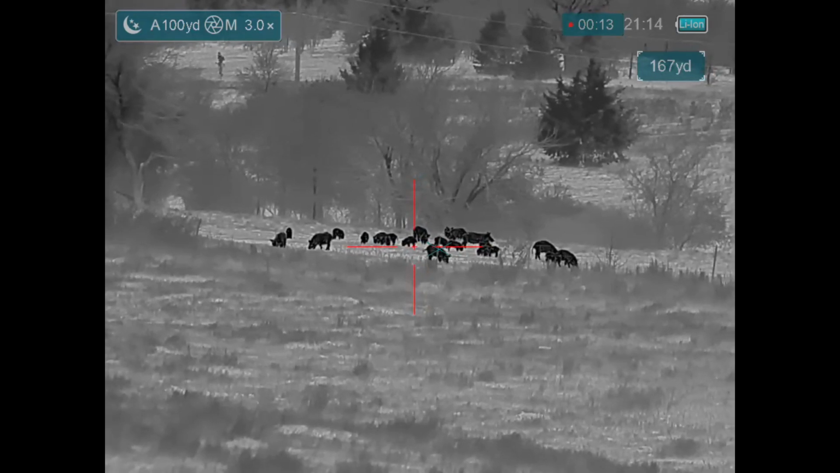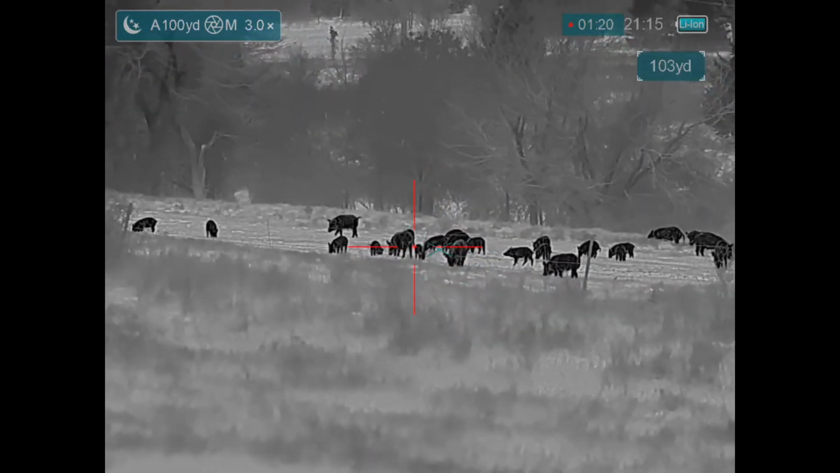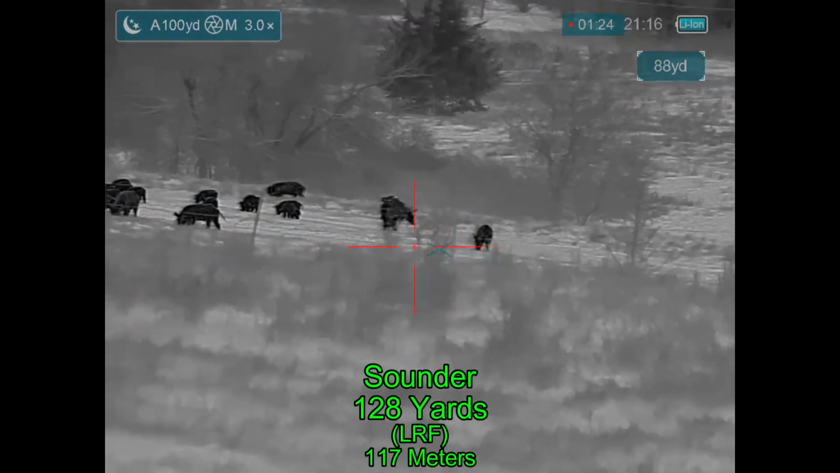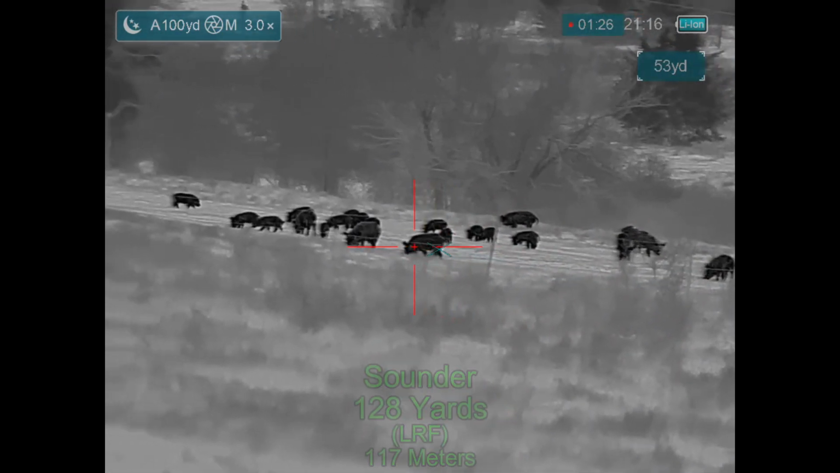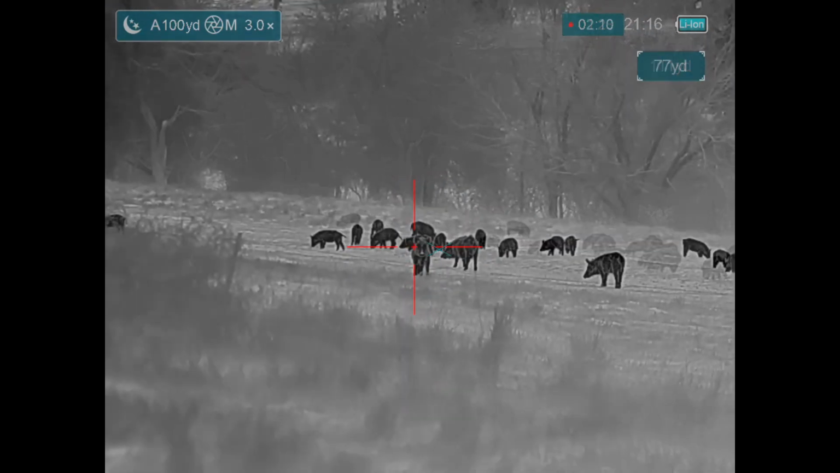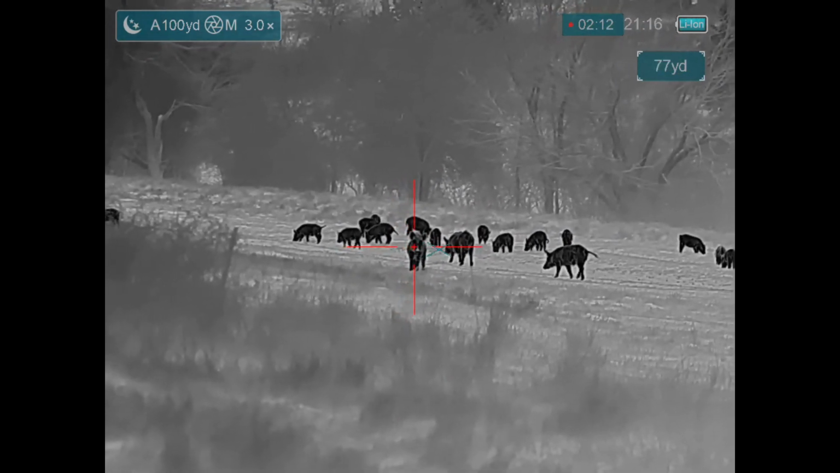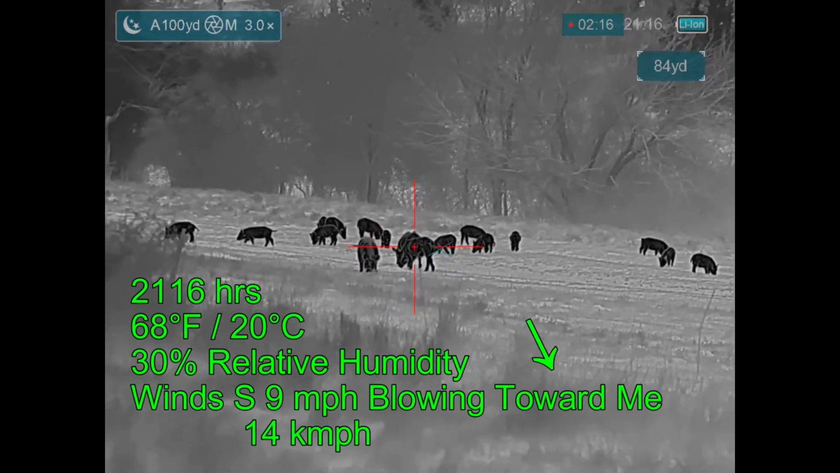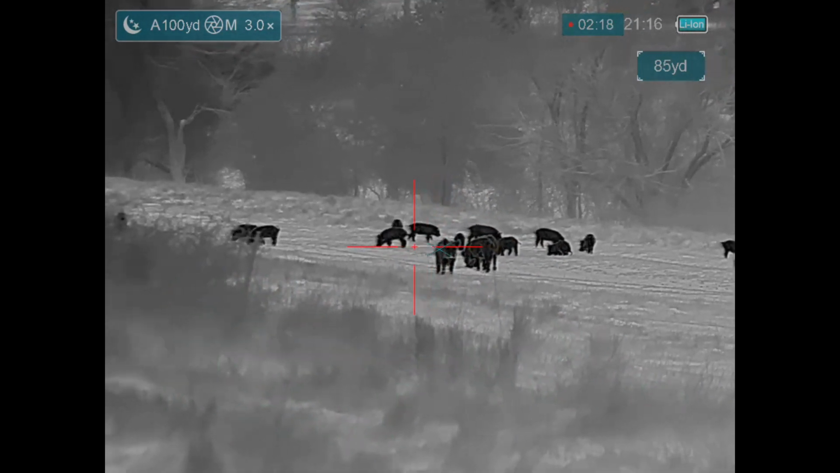And while I'd like to take a shot at 166 yards, the fence is in the way, so I've moved up. And at 128 yards, the fence is still too much in the way. I'm going to go ahead and move up again. Now I can shoot over the fence. The wind isn't a problem, so that's good. Just need to wait and take my shot.